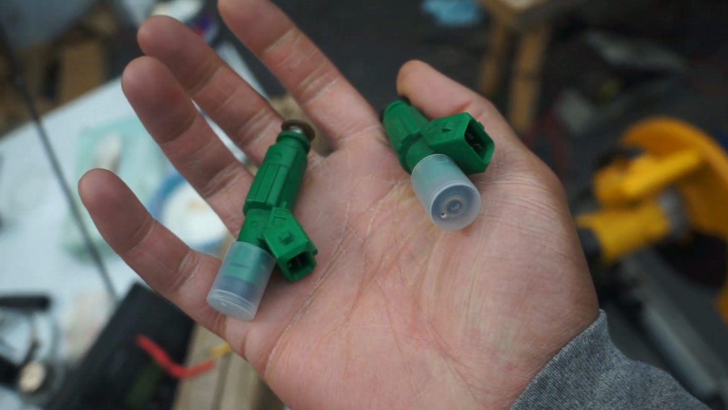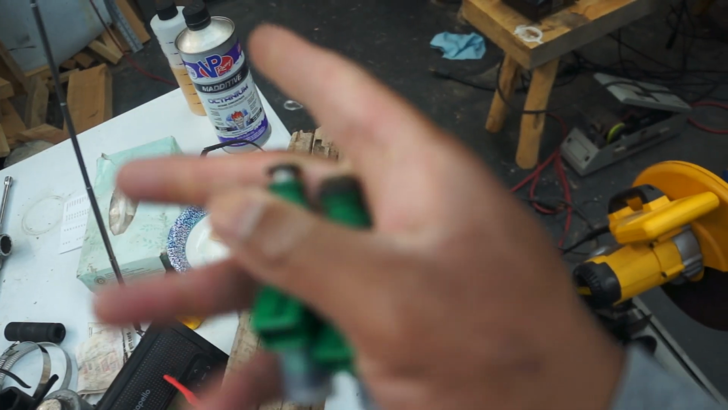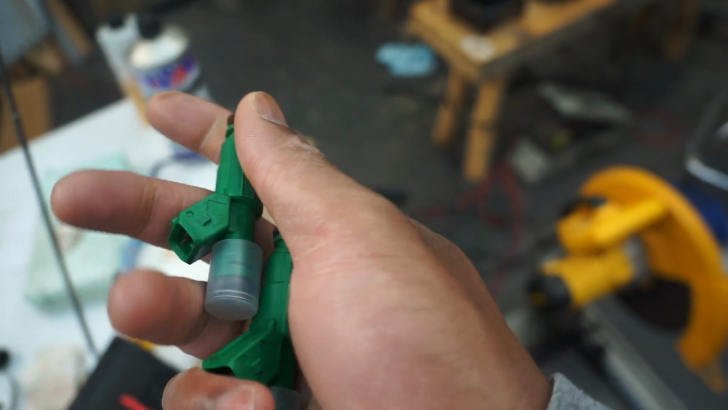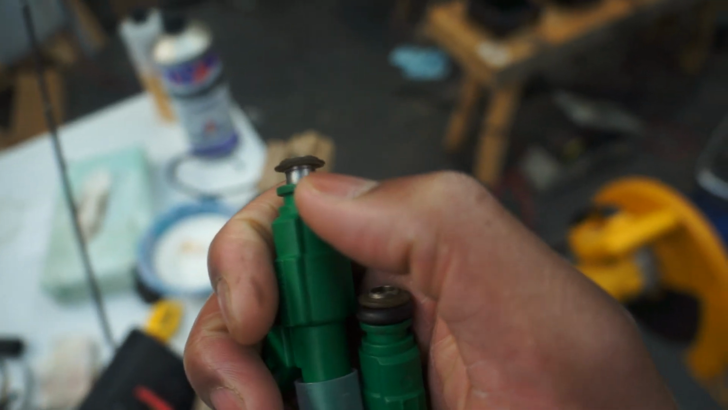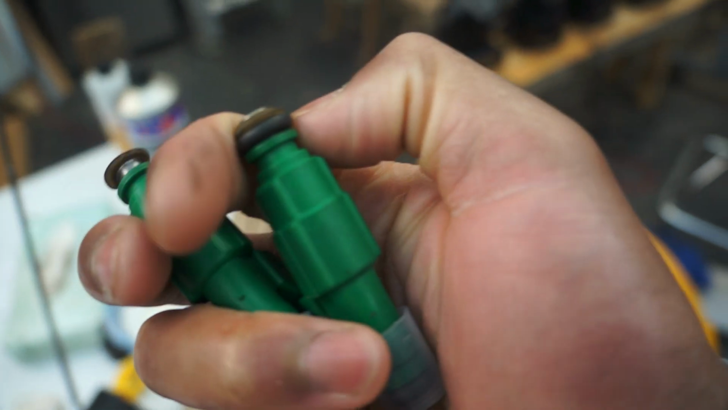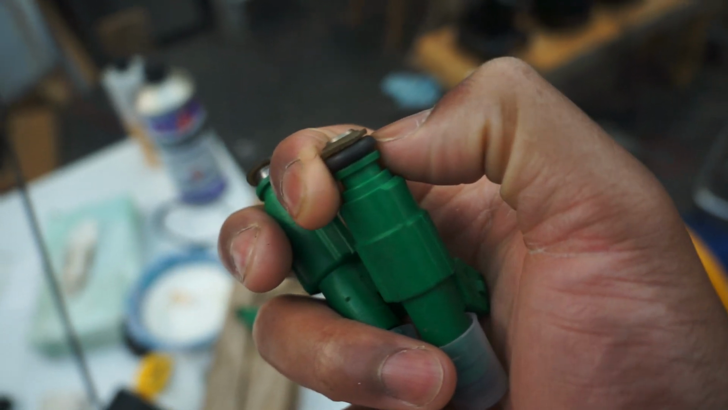So here are some of the old injectors that I pulled out of the car. I don't think these ones are necessarily bad, but I definitely just decided to get some new ones after all these years. I replaced them about a year ago. So they're Bosch 42 pound, like the Green Giant injectors, or whatever you want to call them. But at this silver piece right here, it's about 8 millimeters, and then the cross section, or whatever you want to call it, the thickness of the O-ring, I think these ones were 3 millimeters. I'm not 100% sure, but yeah, something like that, 3 millimeters.